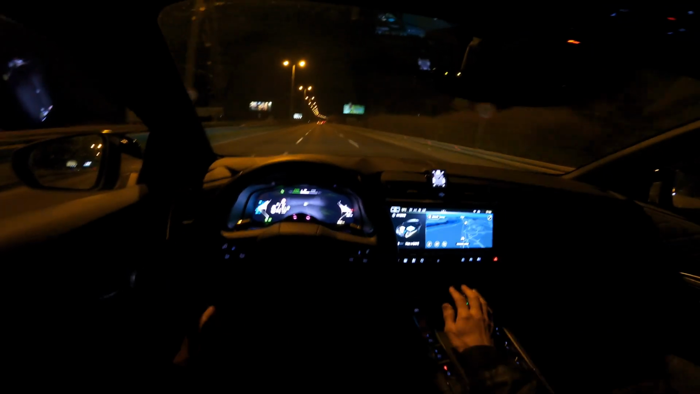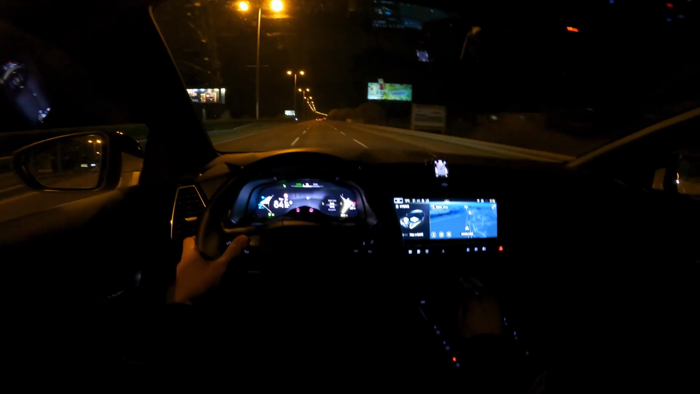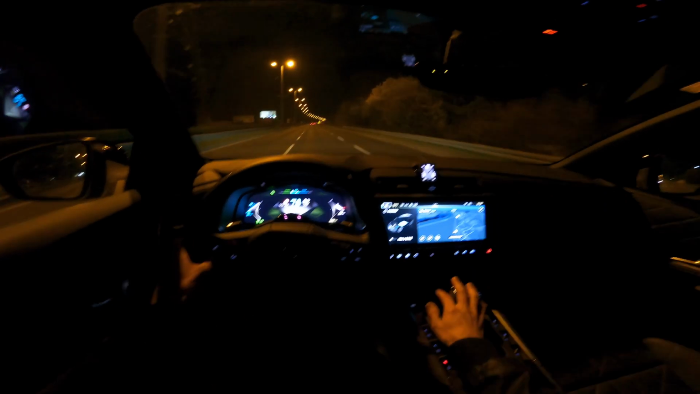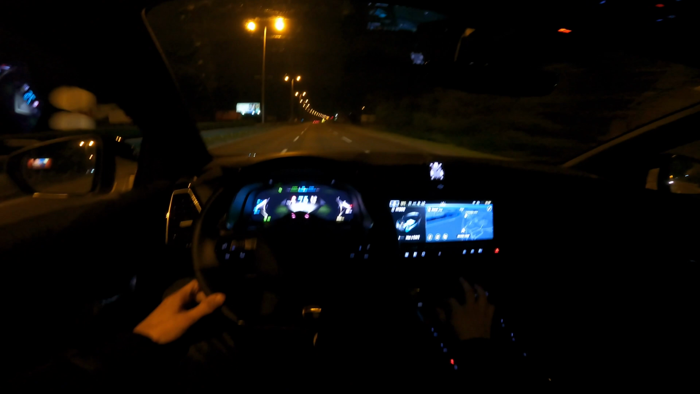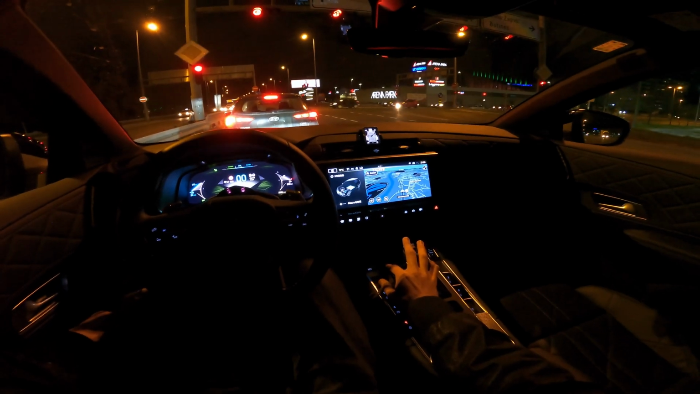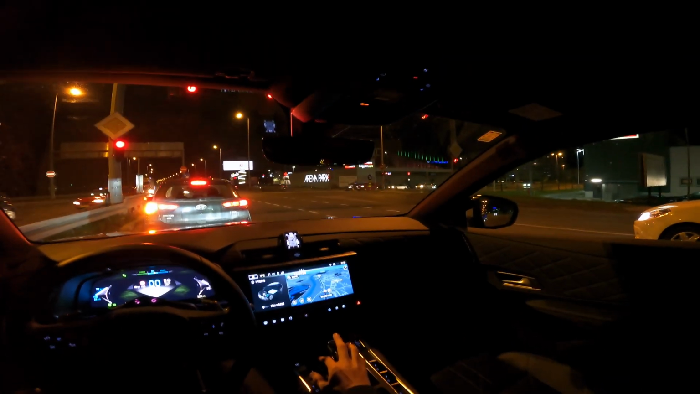That's quite interesting. I never actually paid attention to this system when driving. I've tested it in a few cars. I like this display maybe the most. Okay, I need to find a con because it can't be all perfect. Of course, that's life.